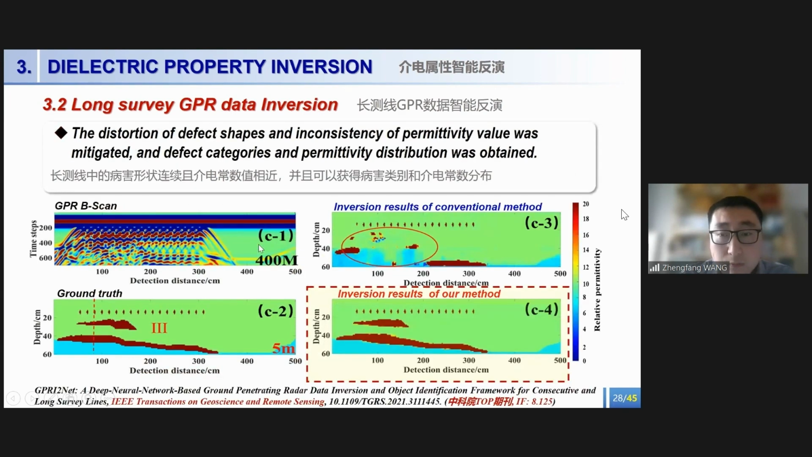Then the simulation results demonstrate that the distortion of the defects' shape and the inconsistency of the permittivity value were mitigated, and the defect category and permittivity distribution were obtained.